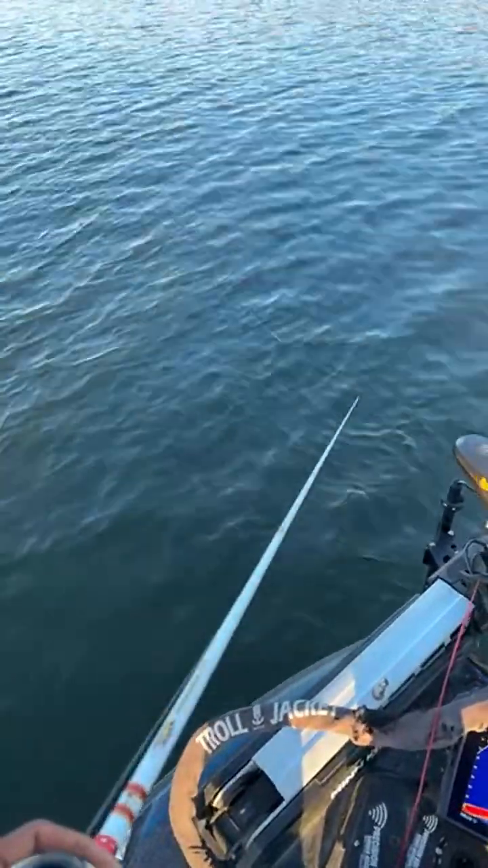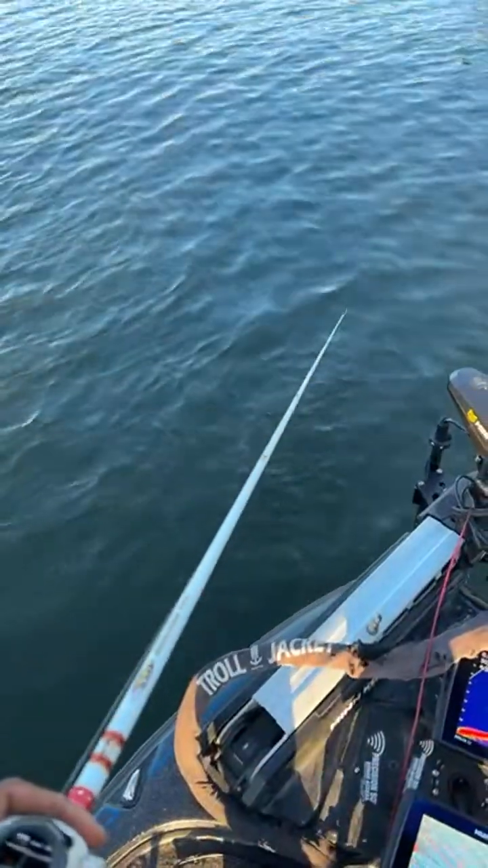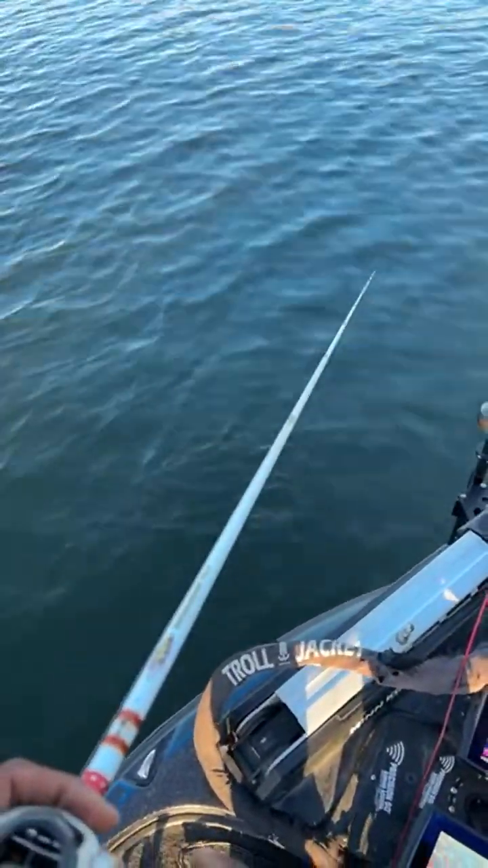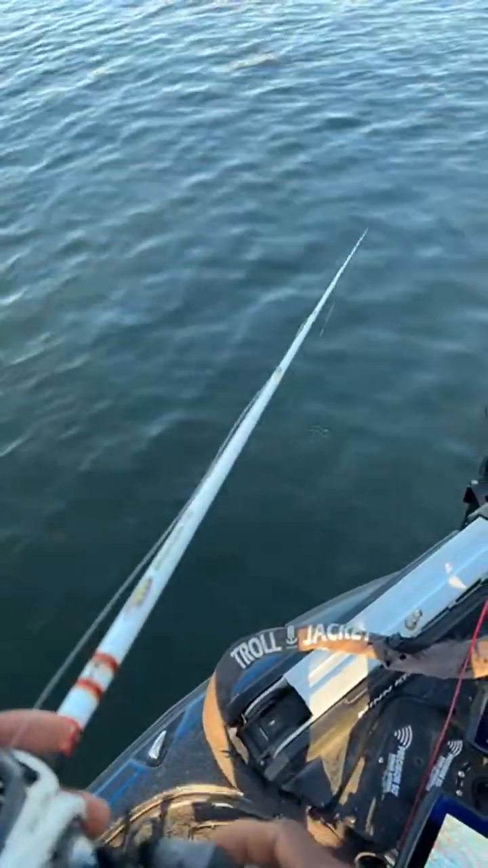Once we get a fish to the boat and the scales are open, you will have 2 minutes to get your guesses in place. And then we're going to weigh the fish, and whoever is the lucky participant.